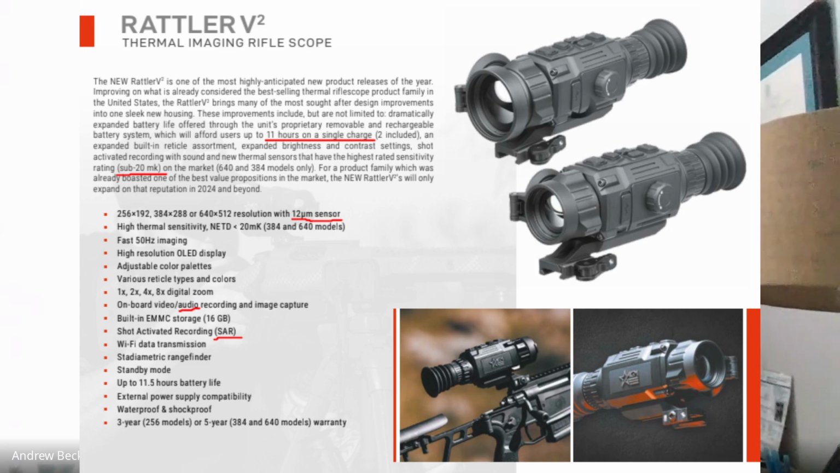The 384, 640, and 256, again the 256 being the same sensor as the previous models that people were really liking, just with the bells and whistles of the audio recording, battery, etc.